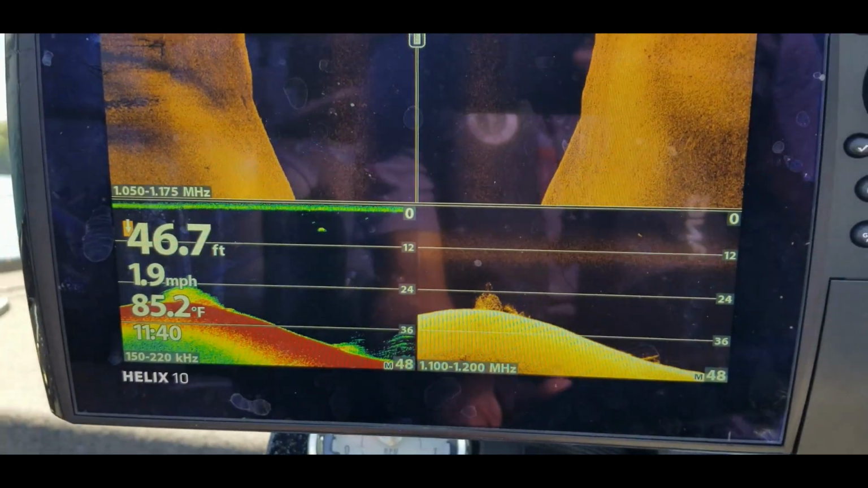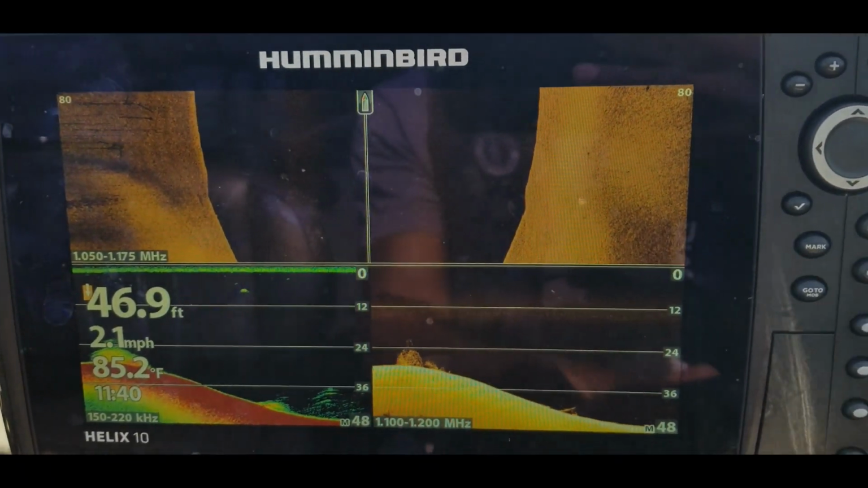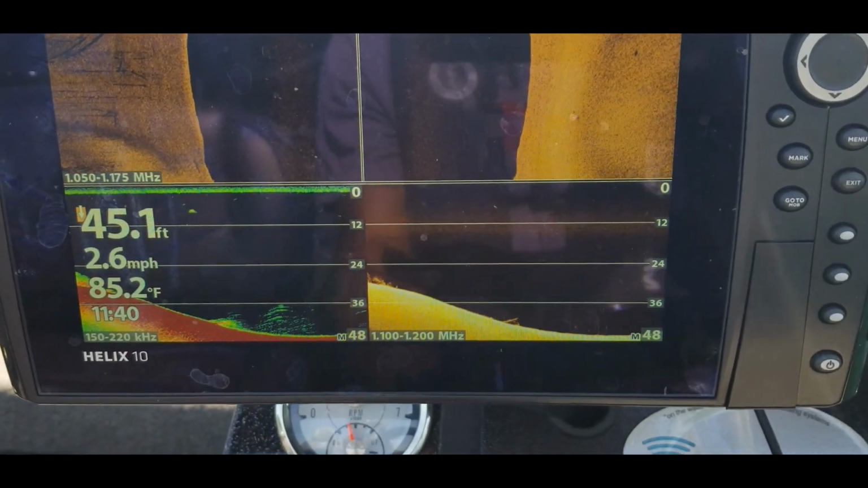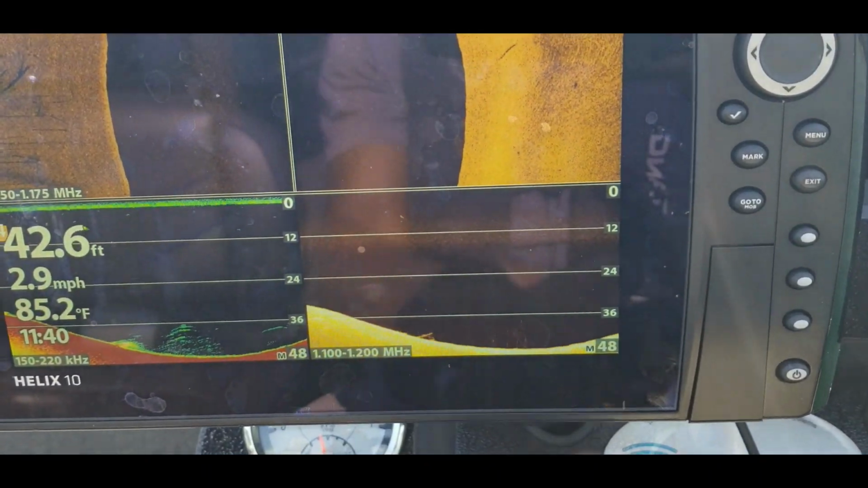And in just a second, I'll go through here and show you guys some of the settings that I currently have it set on. But I just want to go back over this area that I saw again real quick and just see how that looks on sonar and down scan.